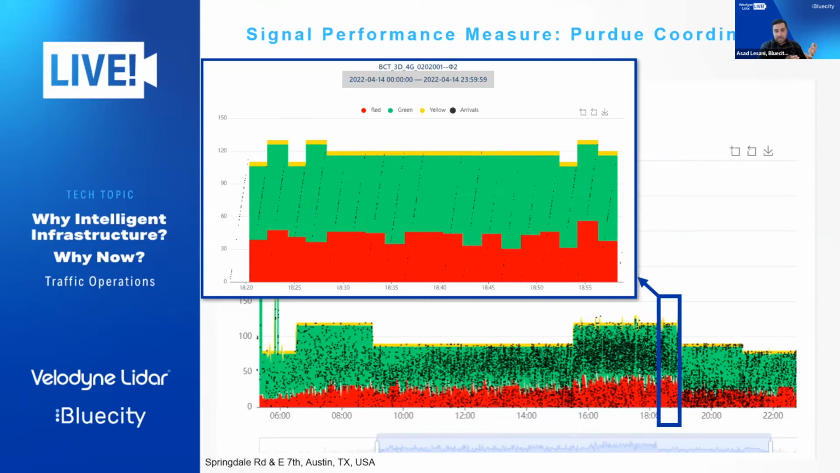For example, one issue you might see is a large cluster of vehicles arriving during red, which means that the coordination doesn't work. In the best case scenario, you see a large cluster of vehicles arriving during green, which is the ideal scenario, so you want to move them around the corridor, hitting multiple green times. And if you see just random dots on those charts, especially around the red light, those are random arrivals, which shows that your platooning doesn't work.